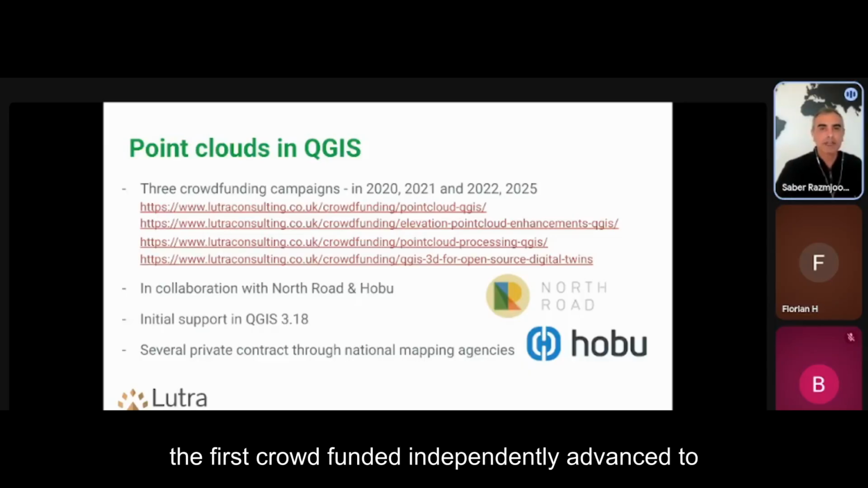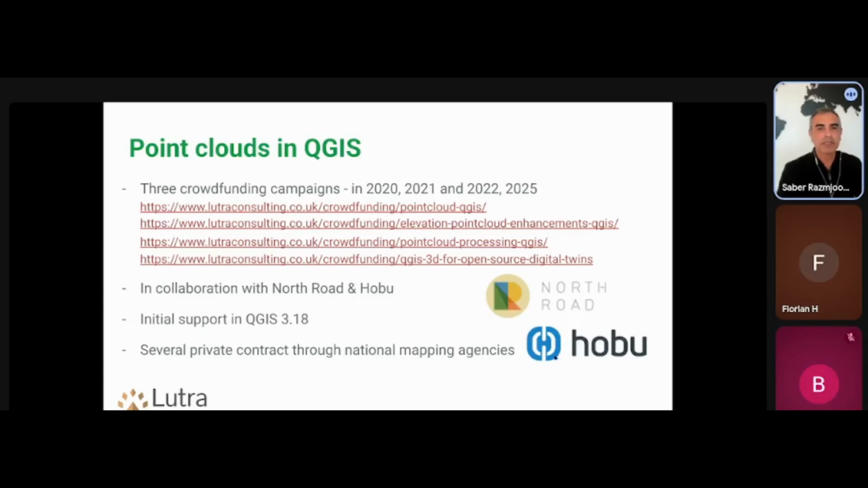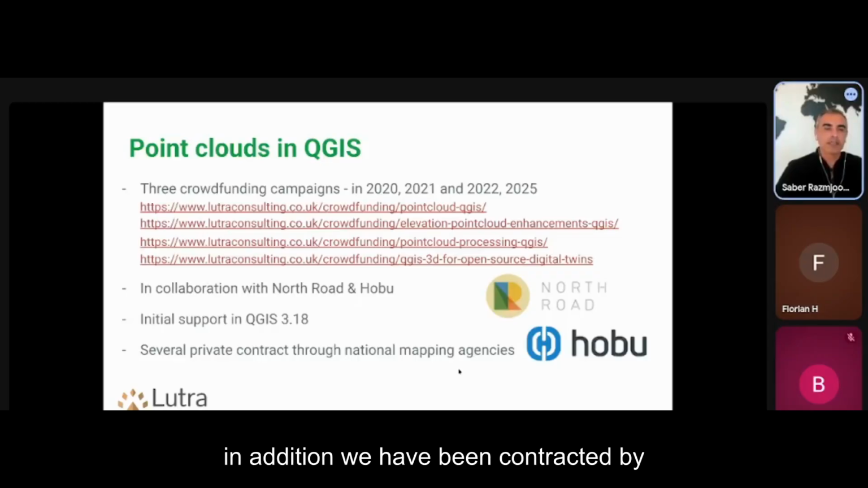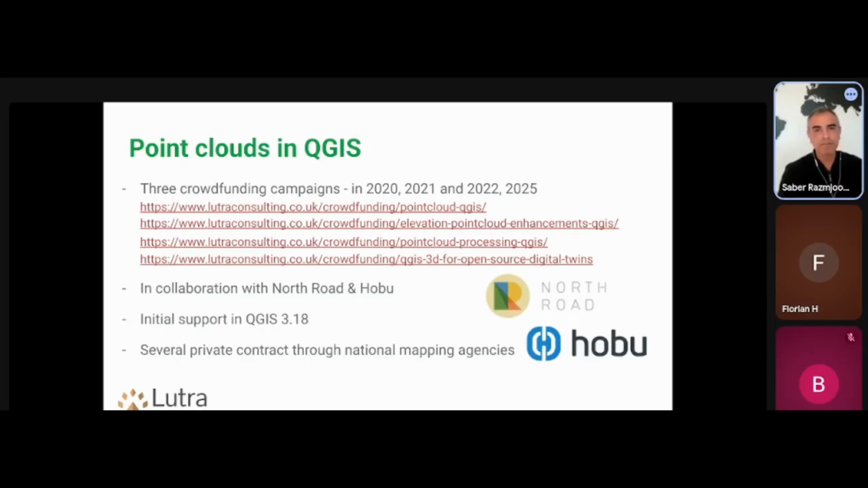So that was the first crowdfunding. Then we ran subsequent crowdfunding again in collaboration with those friends and added more features. In addition, we have been contracted by several national mapping agencies to add various functionalities, which I'll go through shortly.